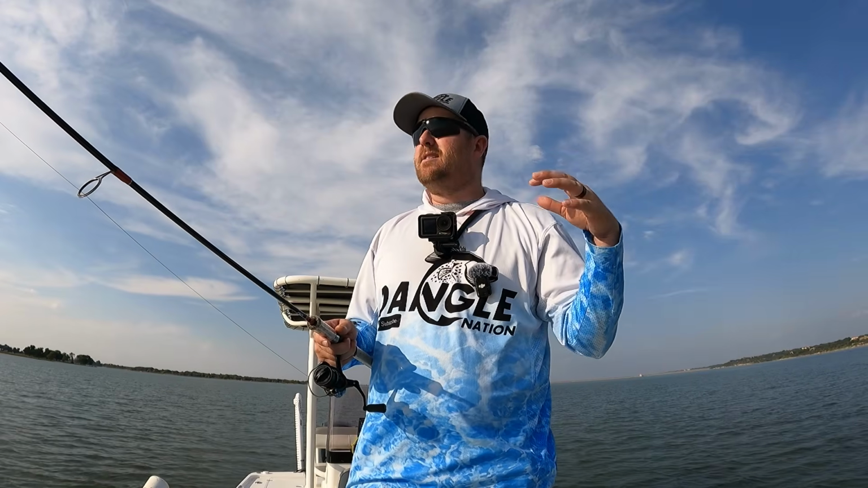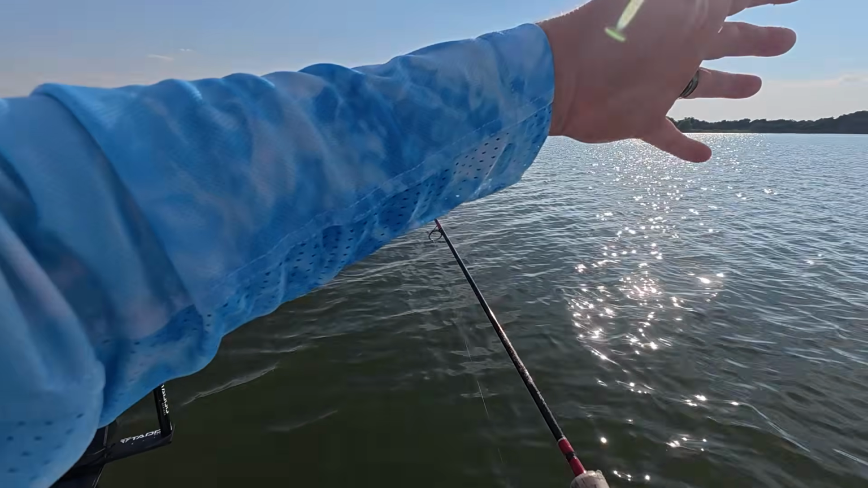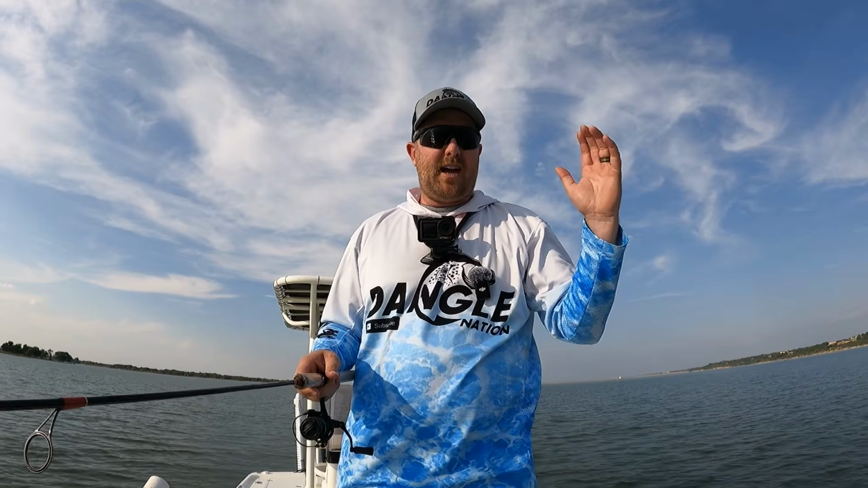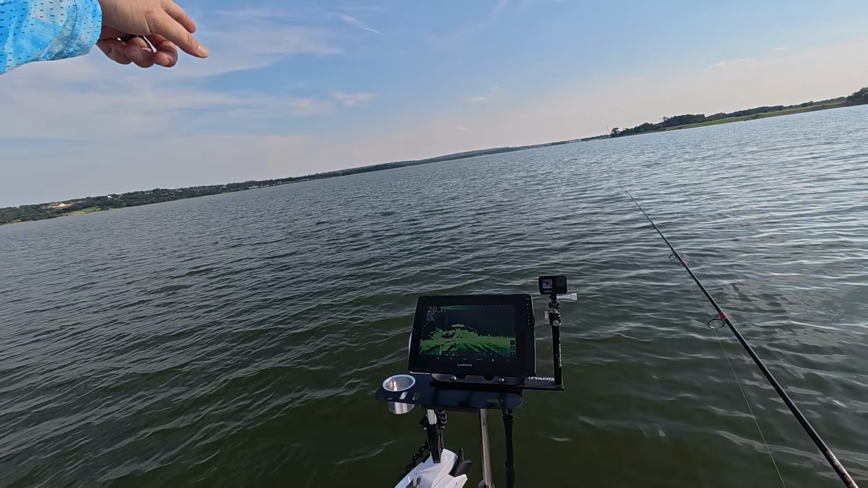Now, if you don't have electronics, that's totally fine. Play the wind, guys. Most bait is on a wind-blown wall. If you can see in front of me now, the wind is blowing this way. I'm in a cove. The bait is being pushed into this cove, guys. This is not hard. So if you're on the opposite side, let's say I was fishing on that side of the lake where the wind's coming from, and I'm like, man, I'm not getting any hits, I'm not getting nothing. It's probably because there's no bait, guys.